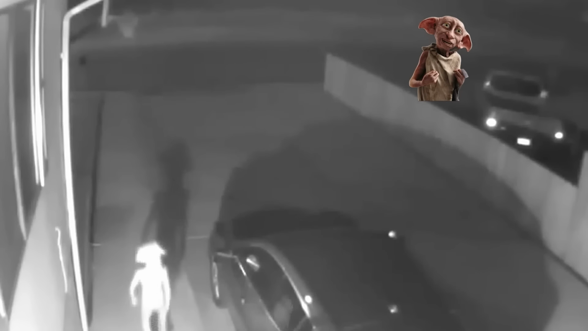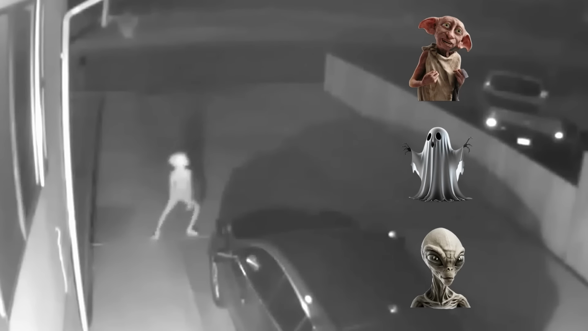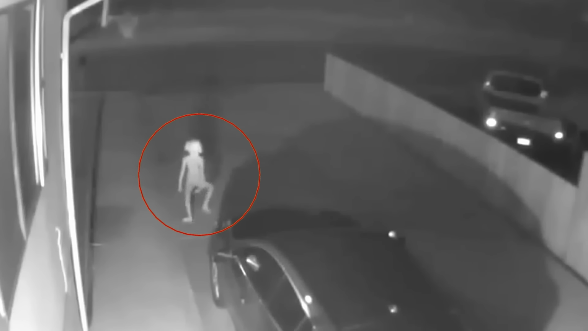Is it Dobby from Harry Potter, a ghost, an alien, or just someone busting a move in their flip-flops and underwear? The bigger question, is this a clever hoax or a real-life extraterrestrial visitor? You decide.